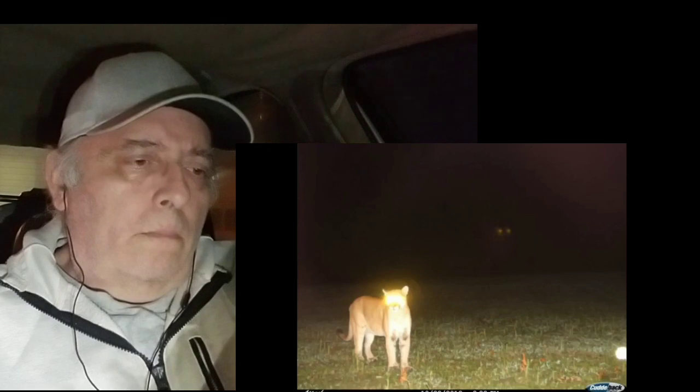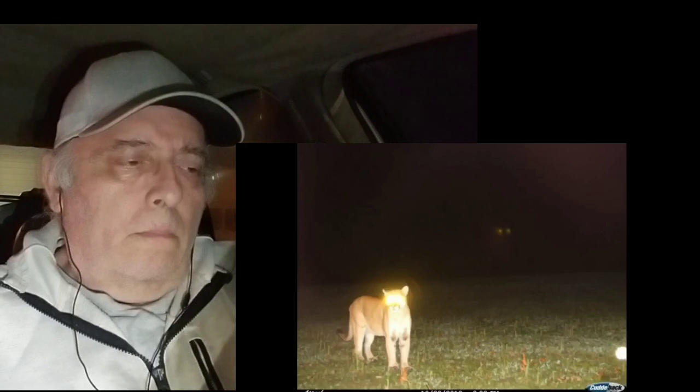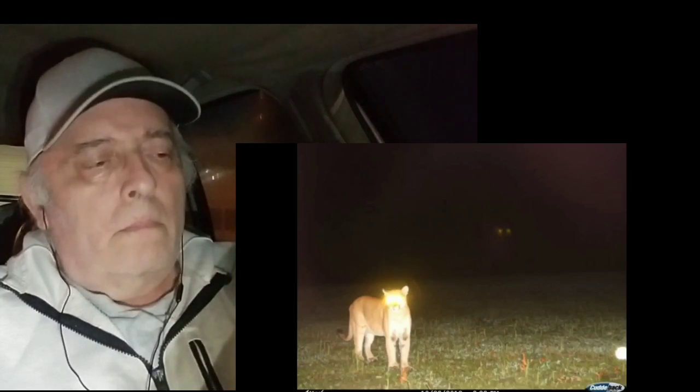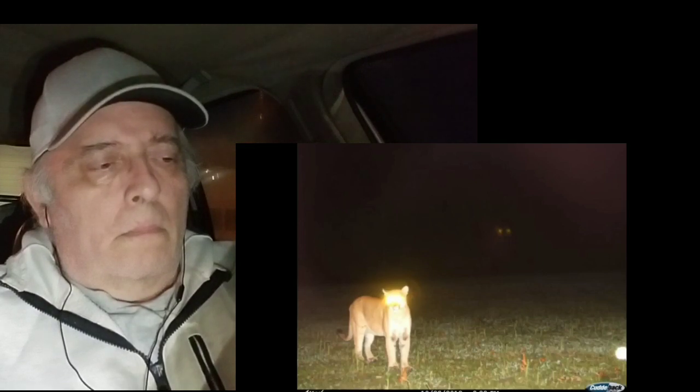The following night, around the same time, a separate trail cam in a different spot took this photograph. And in my opinion, it is the most impressive of the three. In this one, the mountain lion seems to notice the trail cam, and you can see its bright yellow eye shine as it looks forward. It's looking right at it.